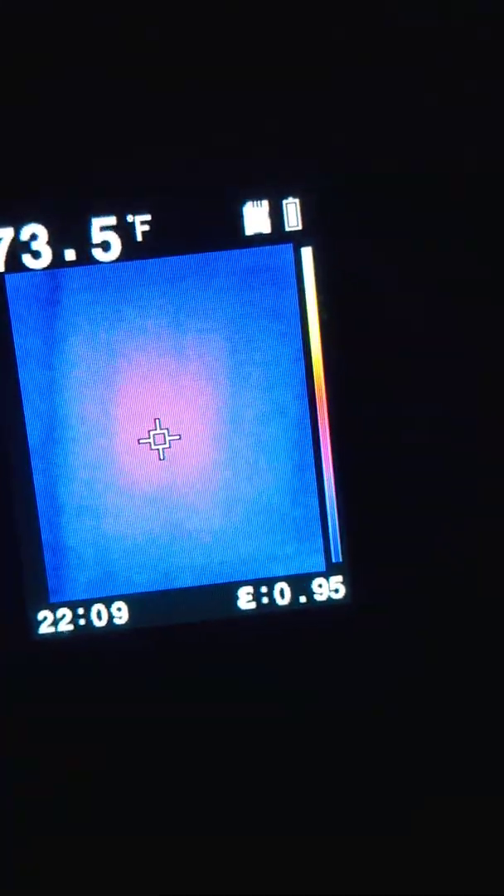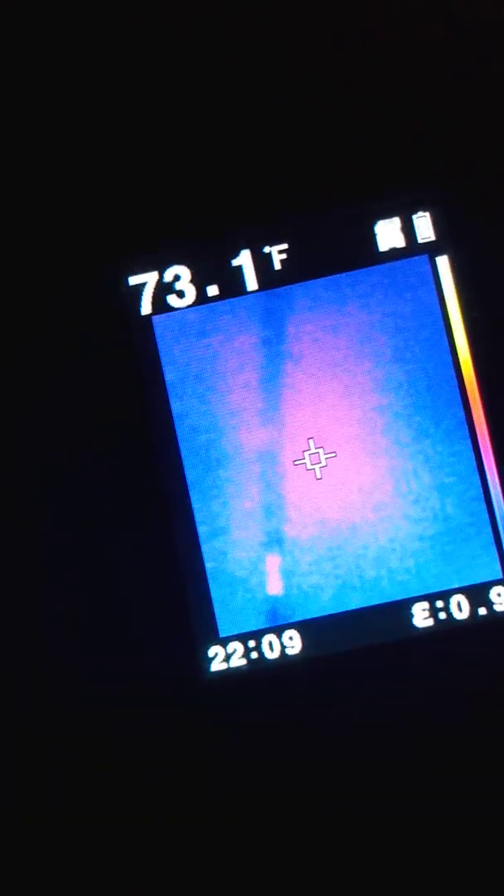Timed out again. There's the door. That is a window with the blinds closed. That is a light switch, which does have current. Check out the light switch.